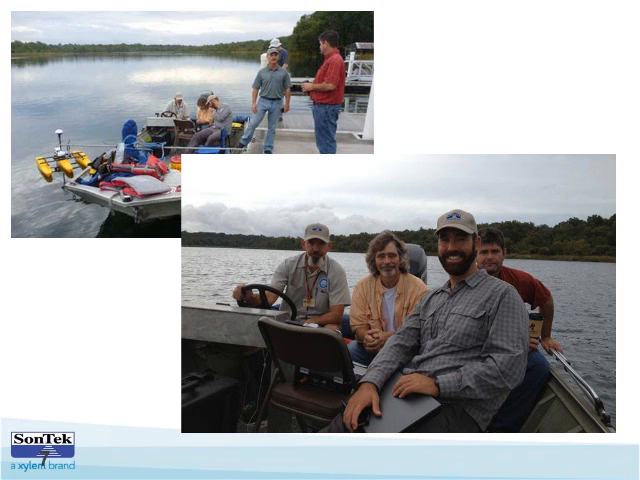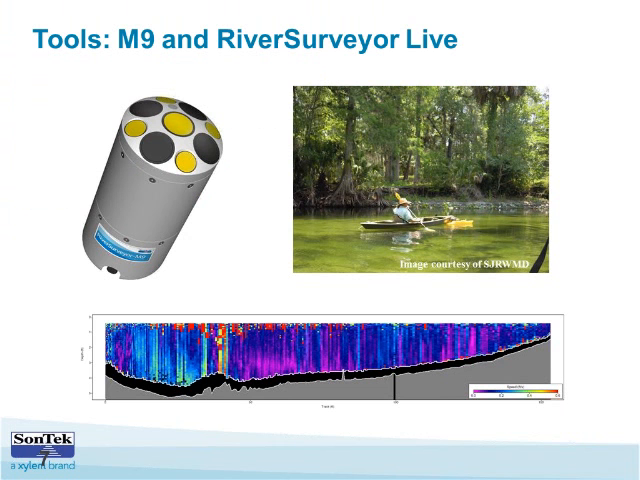And so here's the team. This is from our training a little while back, and this was the setup that we used for this work that we will be talking about a little bit today.